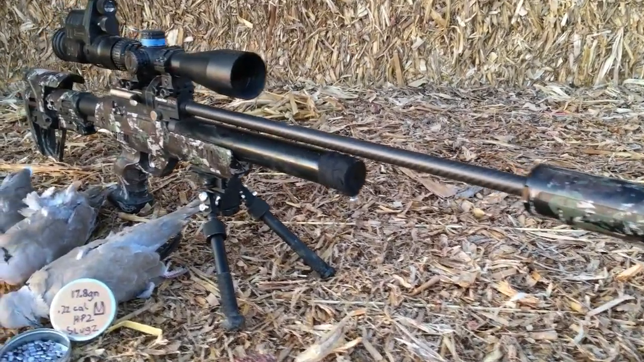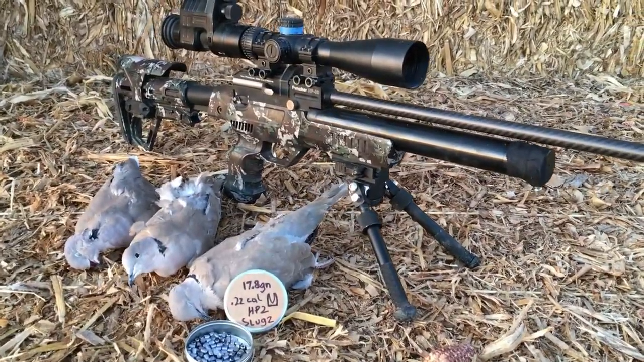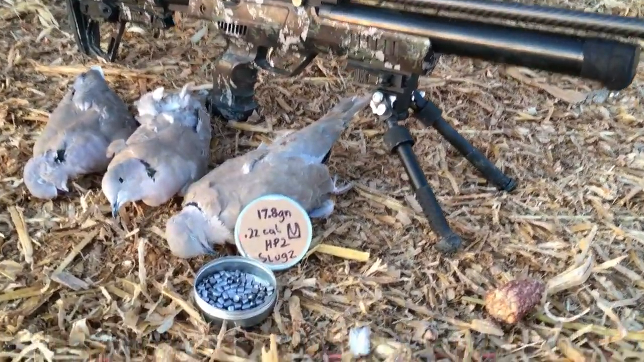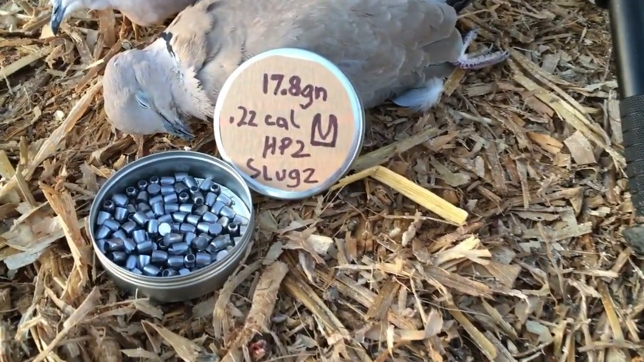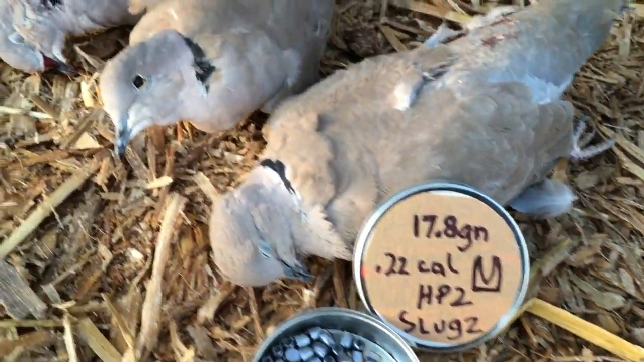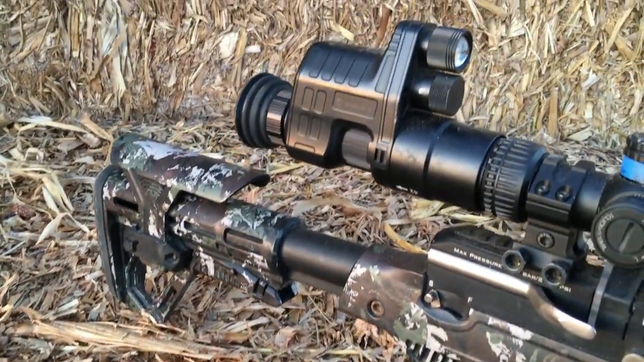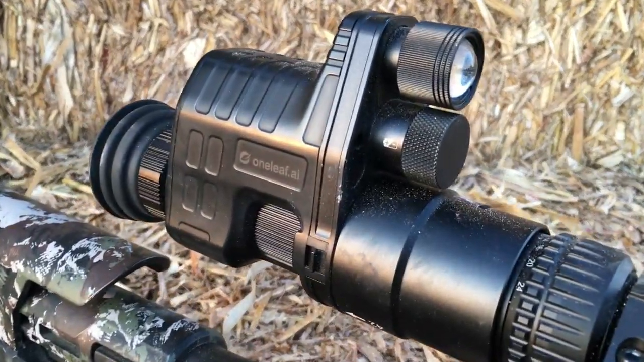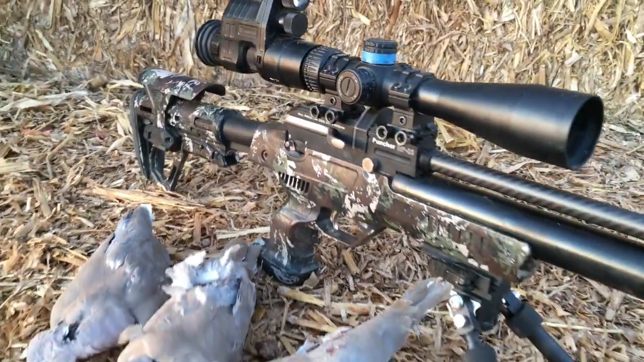Alright, fun day out at the dairy with the Crawl, testing these new 18 grain, 22 hollows. Seemed like I could shoot these 18s a bit farther than my 17s, which is good for outdoor shooting. Get a little bit more range. OneLeaf is working like a charm. Yep, that's how we do.